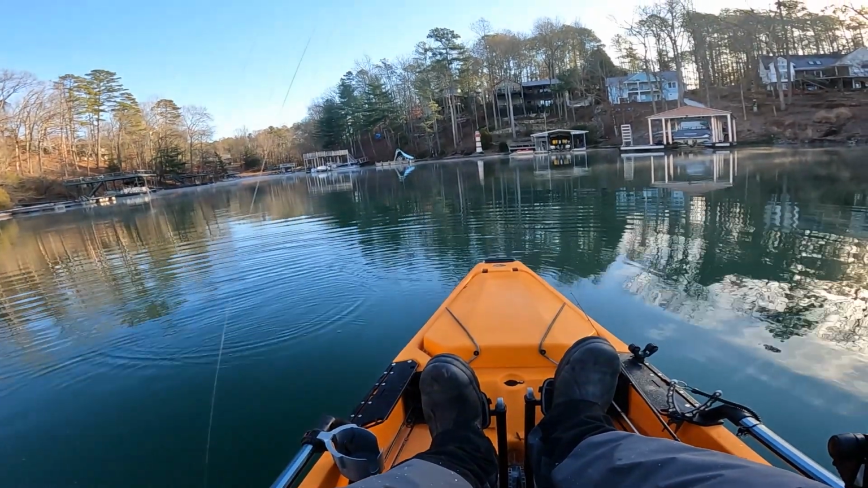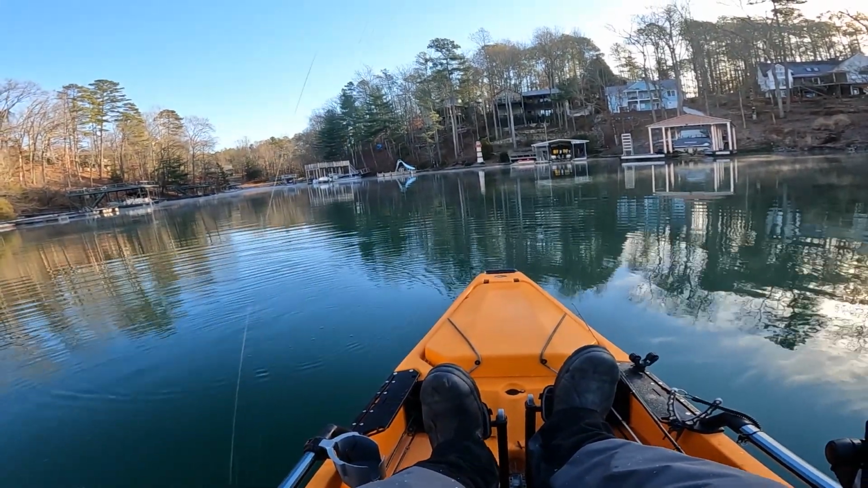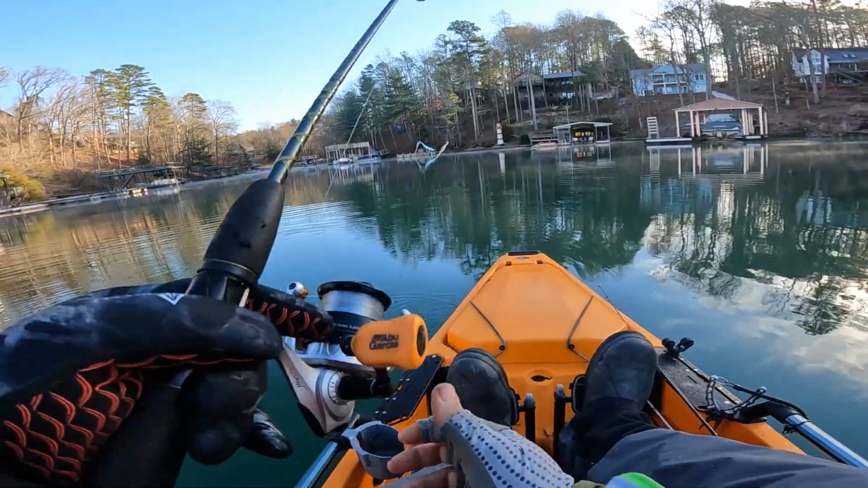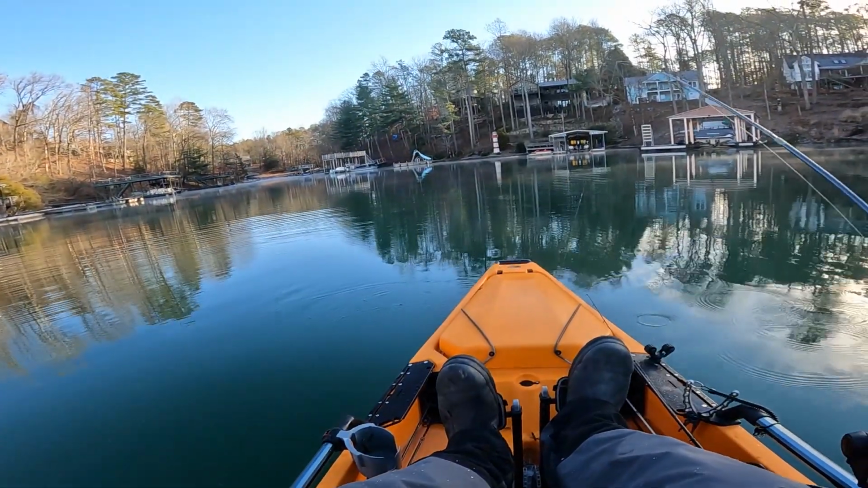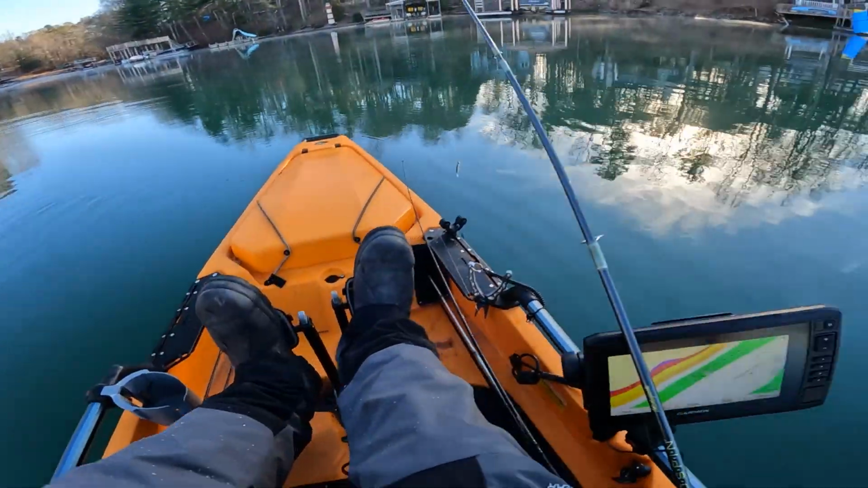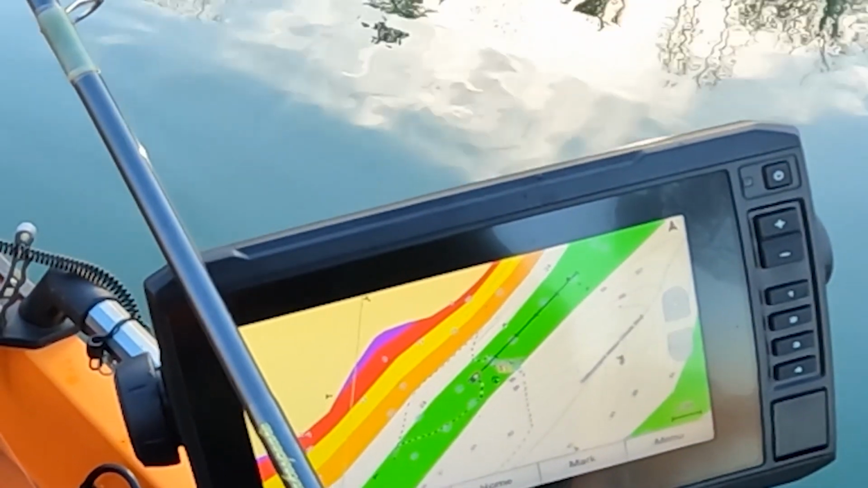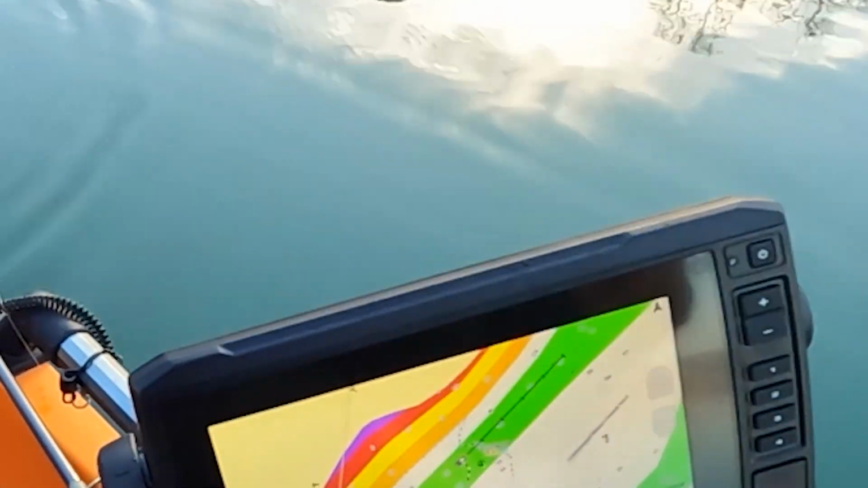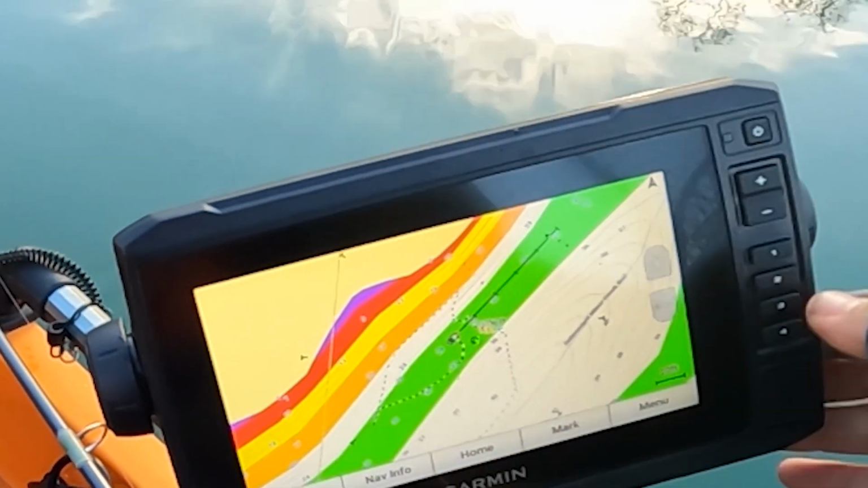So, they're sitting just off the bottom here, about 35 foot of water. Get you the new Garmin screen here in picture.